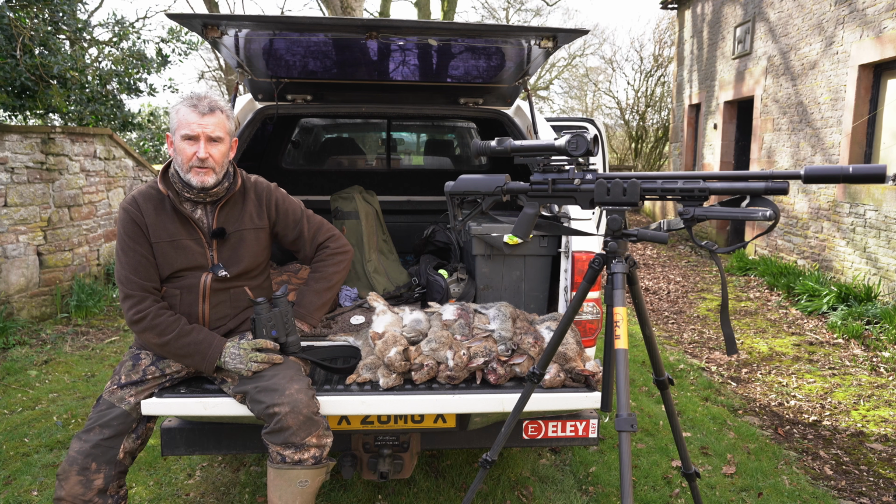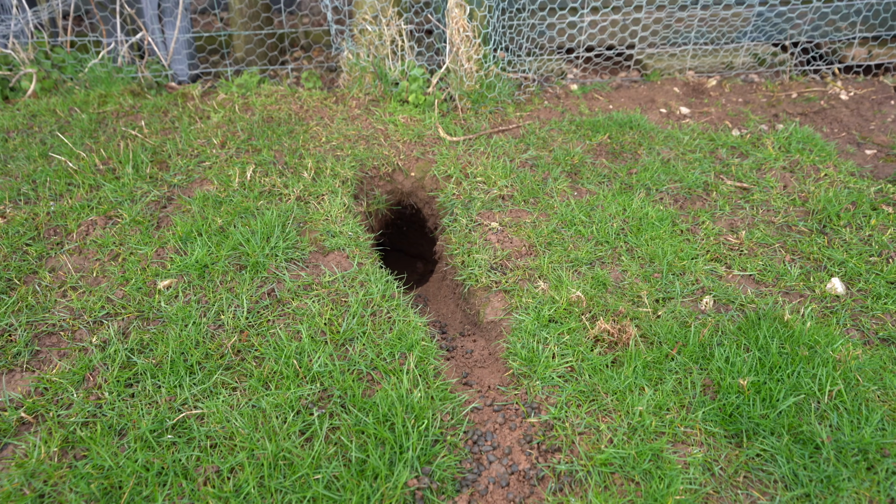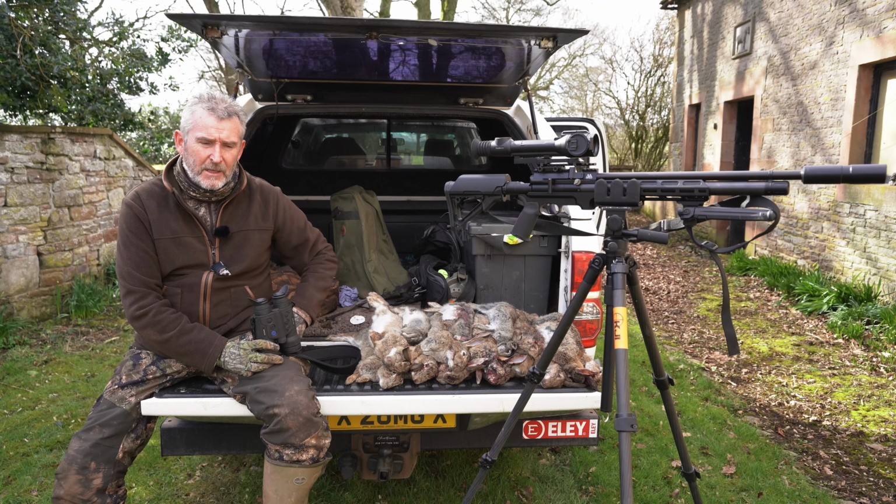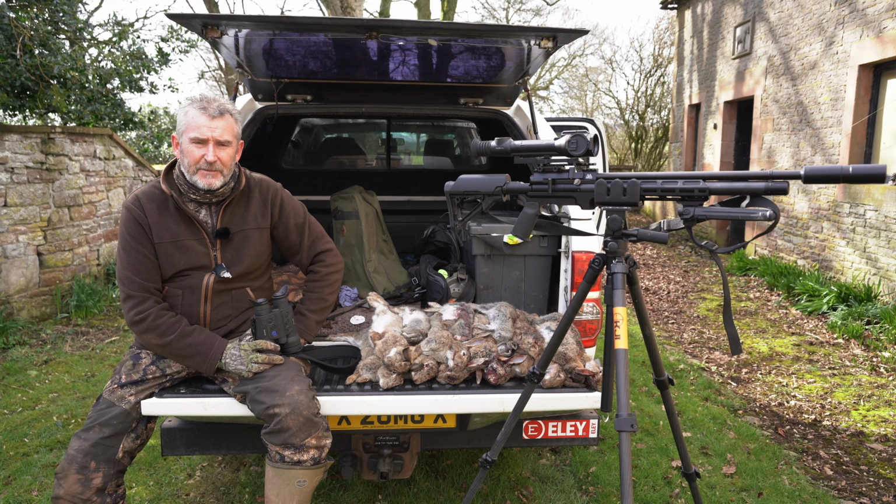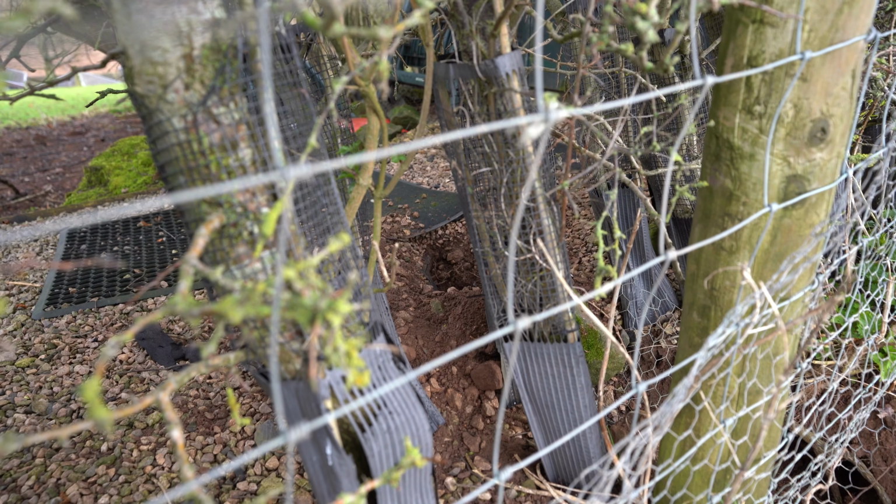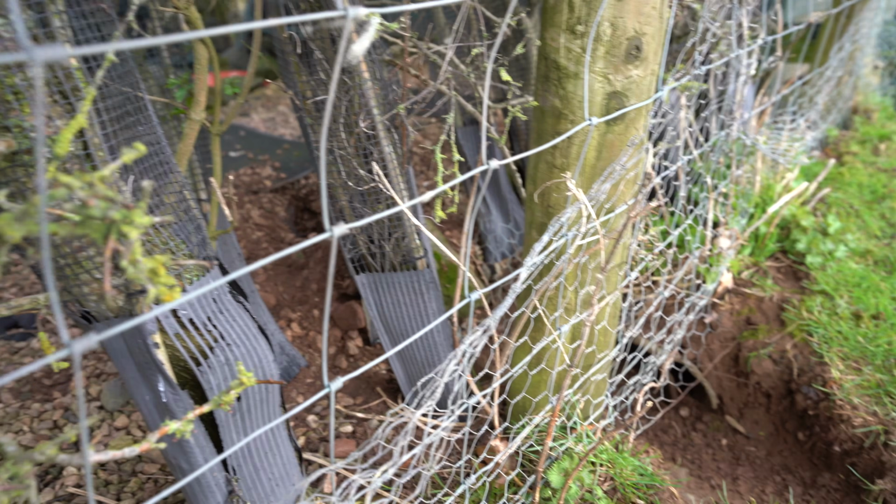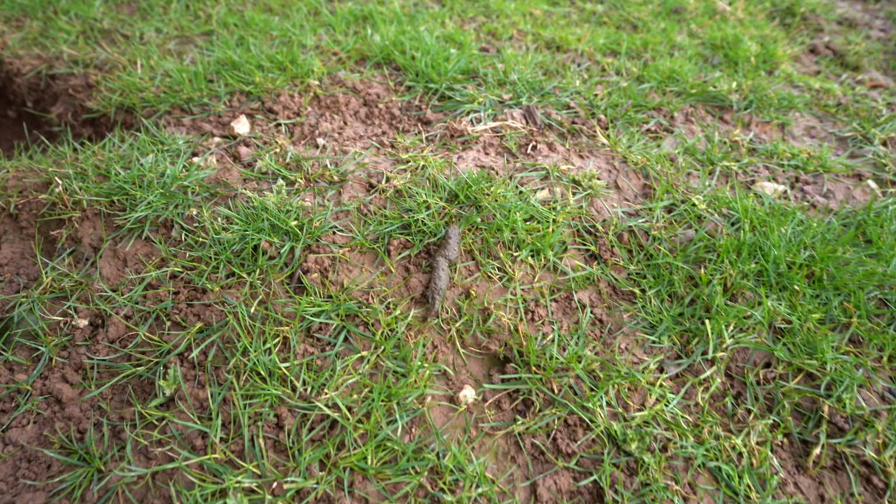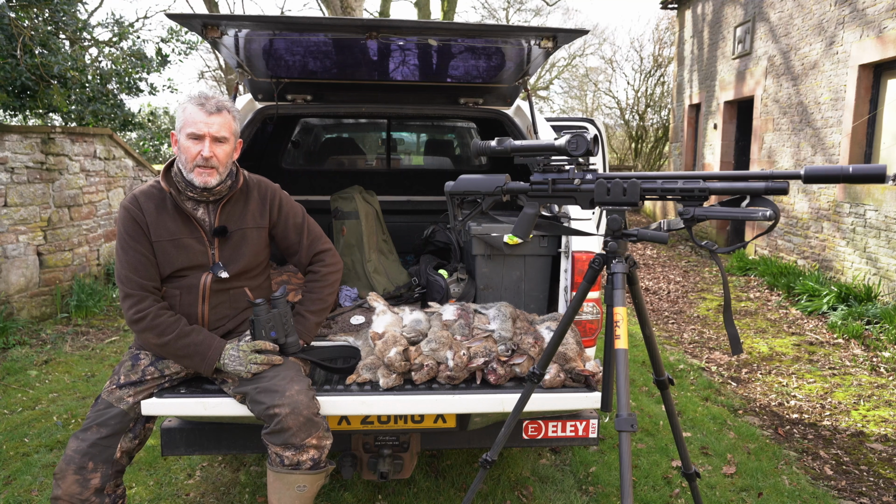The rabbits are actually running riot on the field. They're actually undermining the fence. They get in, and it won't be long before they're undermining the lodges. So we did a bit of a recce on the area, just identified the problem areas. You could see there was plenty of activity from the rabbits, and you'll see that from the pictures and the videos. Plenty of diggings, plenty of holes. We'd also got a problem with a fox on there, which we didn't see last night.